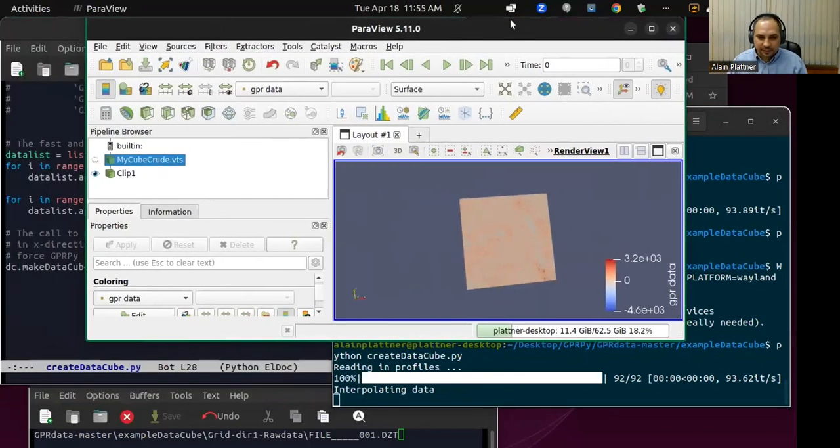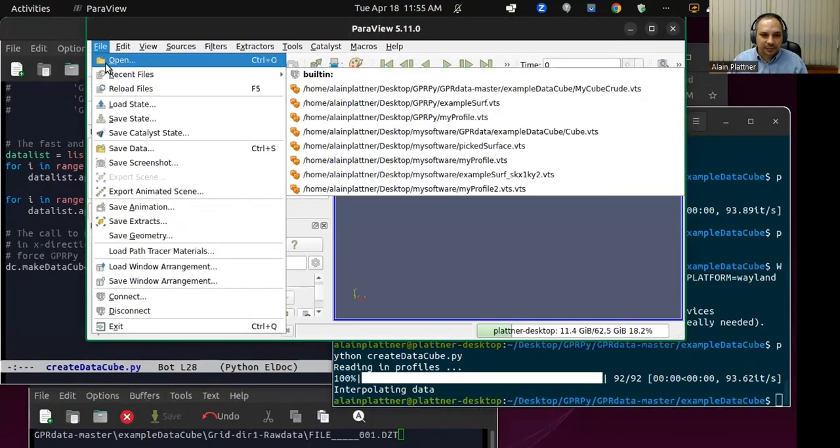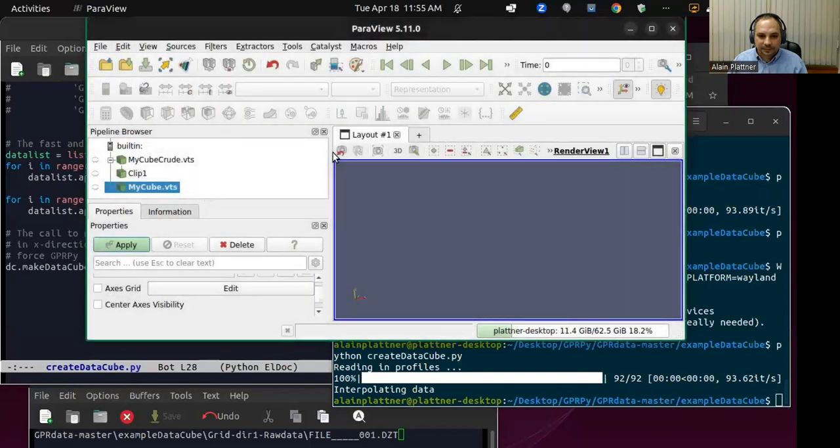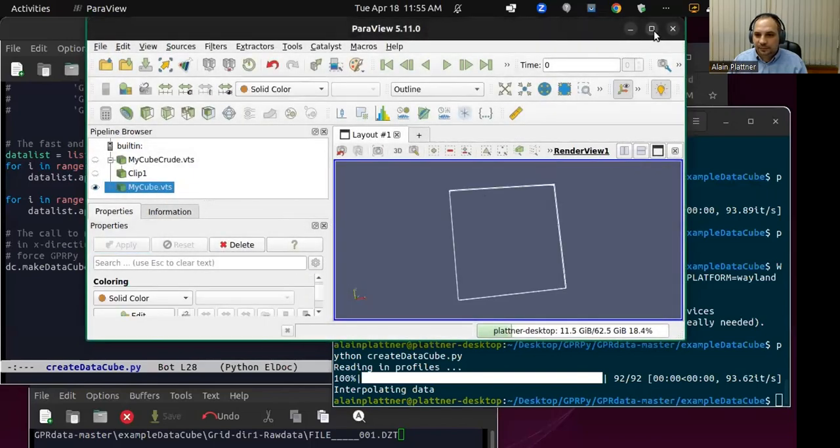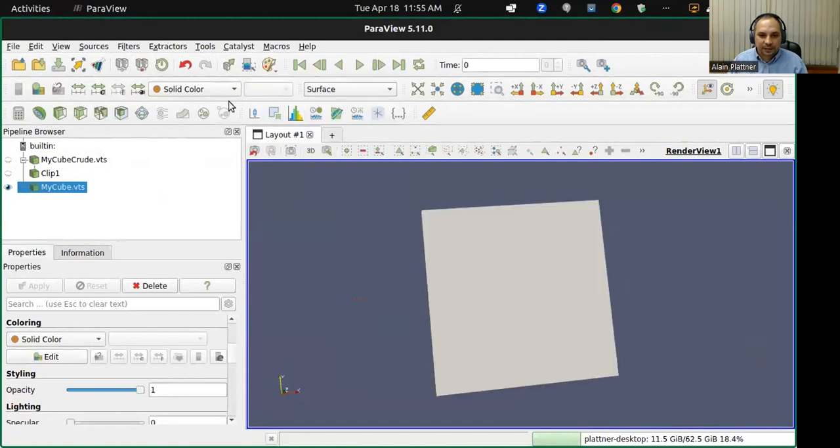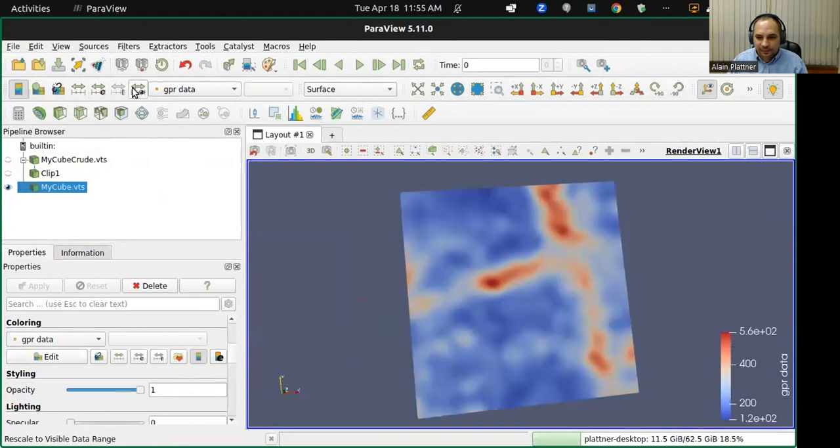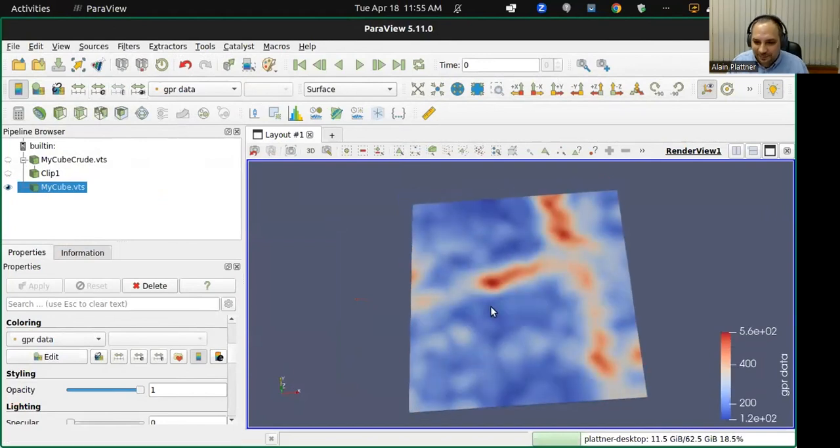Will be done soon. Okay, done. So let's open that one. Again, let's look at the surface. Okay, this looks better, right?